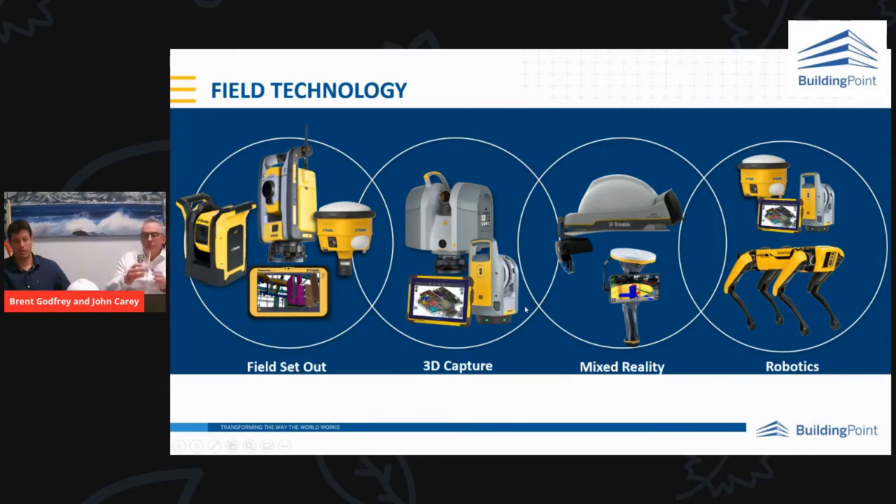There's also a mixed reality side of things, which is the Trimble XR10 with HoloLens 2, and SiteVision, an outdoor GPS-enabled augmented reality unit. And also there's some collaboration with Boston Dynamics, and there's robotics, and a lot of automation, which is really looking at the real future of construction and where automation can take us.